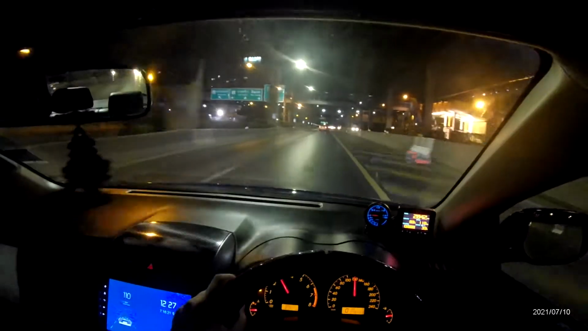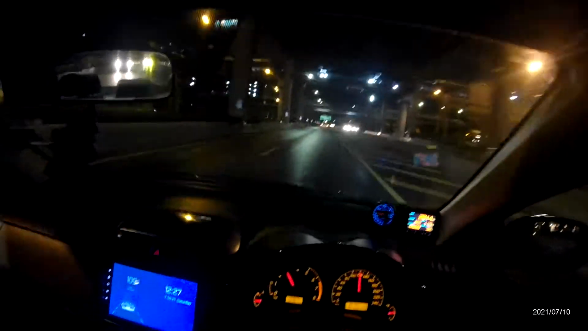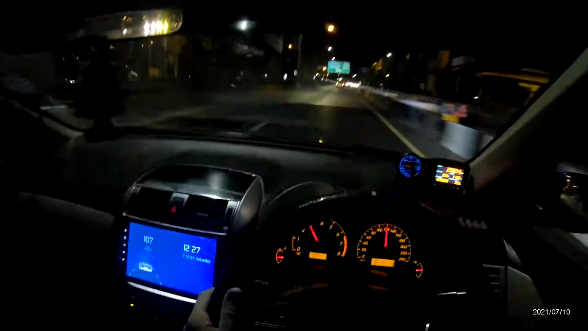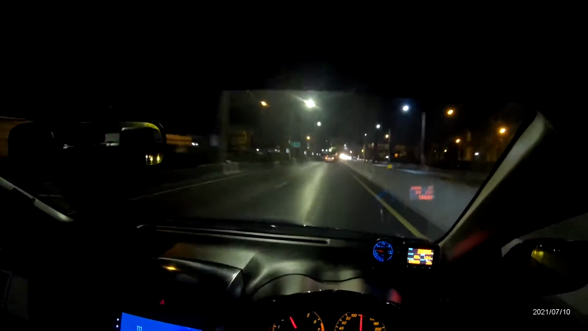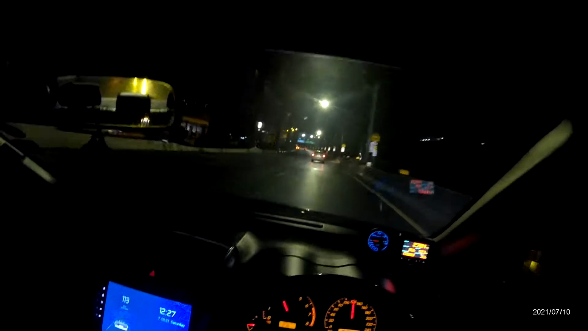I kinda botched the gear change here from third to fourth on this Sport Auto tranny. I don't know if it picked it up on the video or not, but the revs went almost up to like 7,000, which is a bit scary. I don't want to destroy the engine because I don't have upgraded camshafts, so.